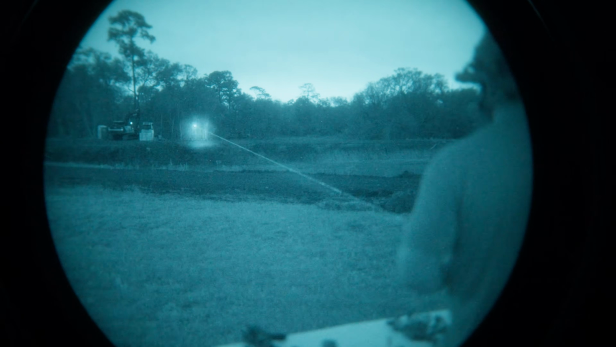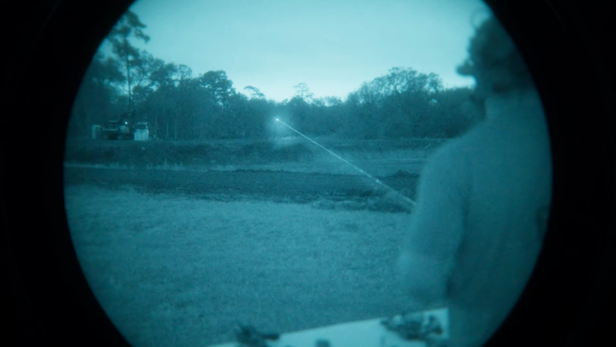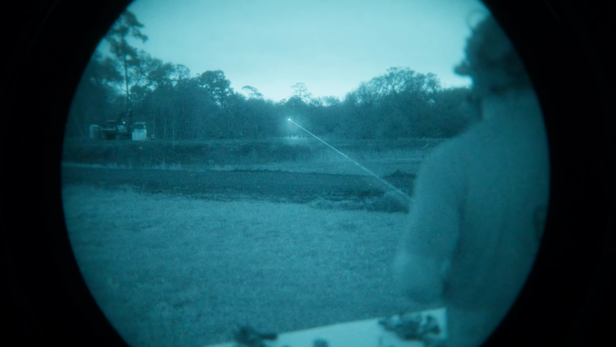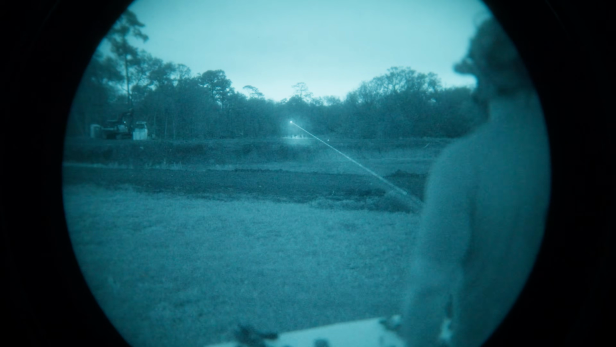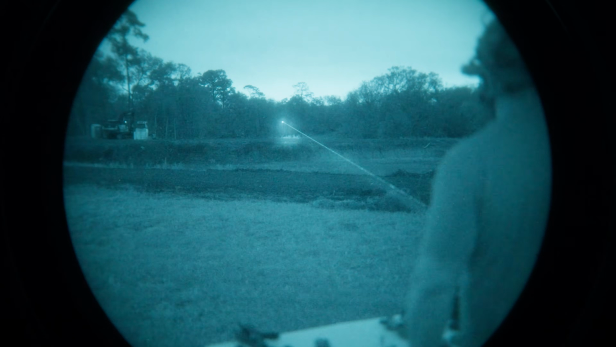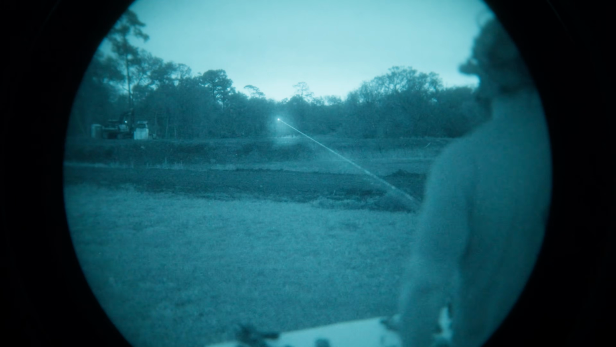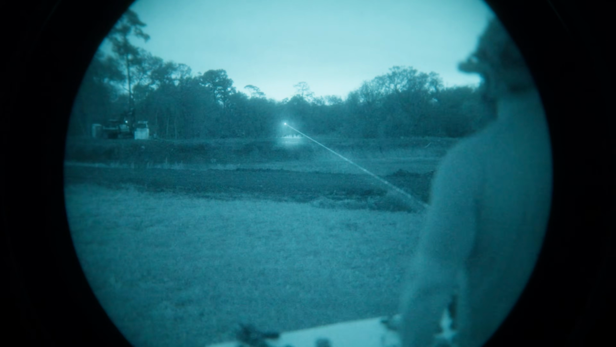We're going to go ahead and transition to the tree line here. We are getting a little bit less performance that far out with the illuminator, but honestly, nobody's really using an illuminator this far away unless you've got a clip-on night vision system you're using. And in that case, you wouldn't use a laser like this anyway.